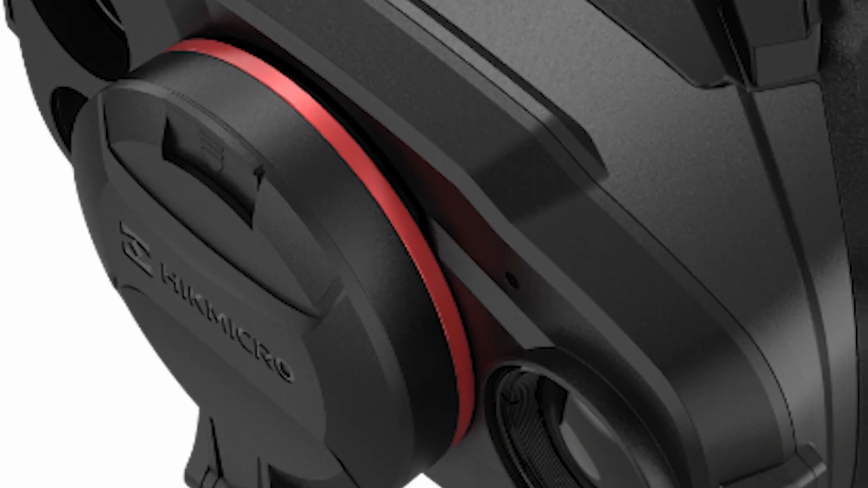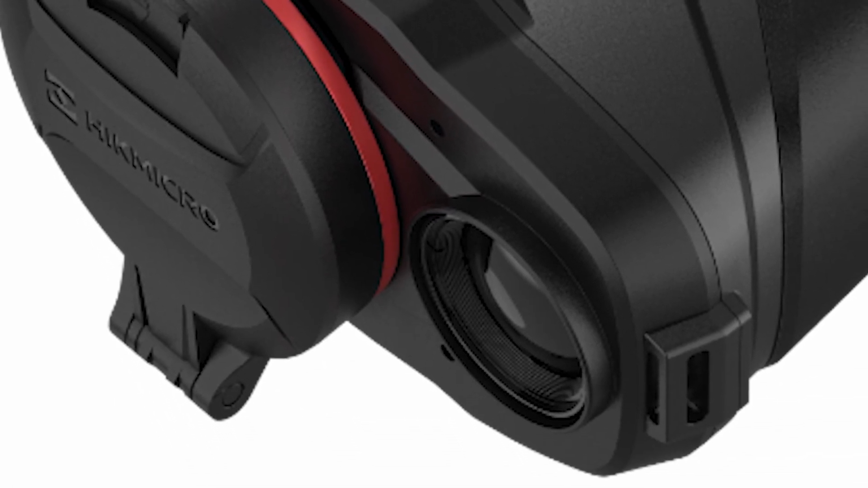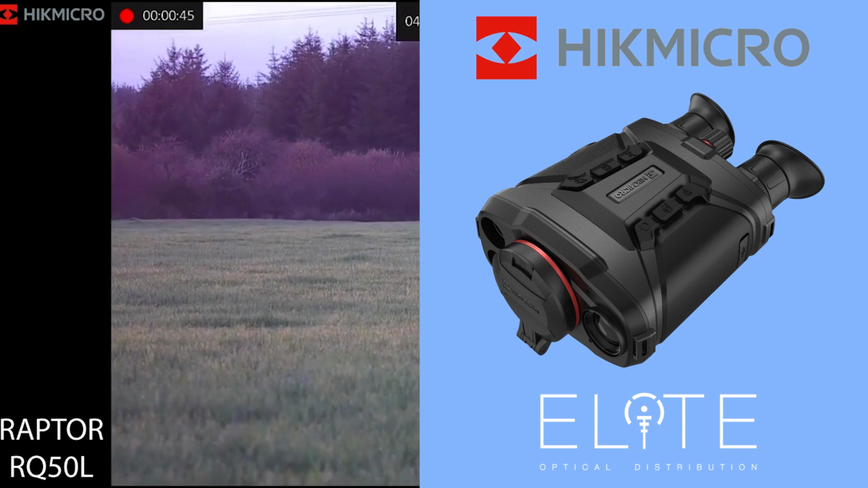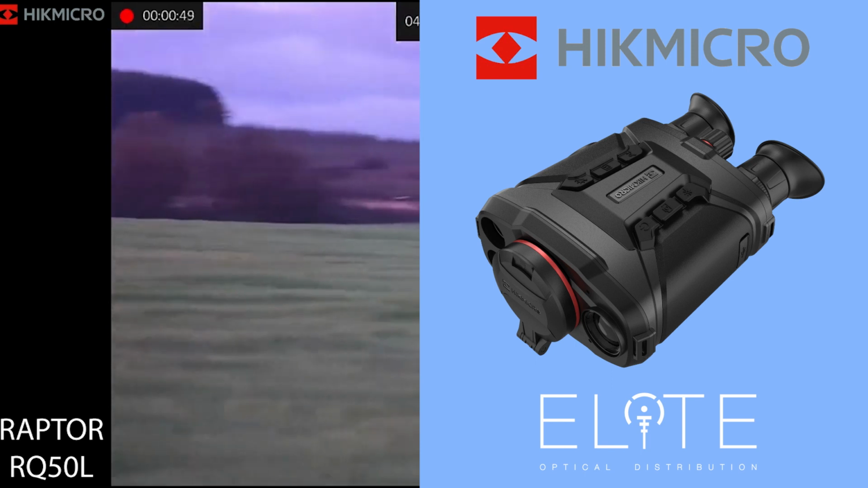Next to that, we've got an optical camera. That's capable of delivering a really high quality, full colour image during the day. It's higher magnification and it's image stabilised, so that's almost replacing the function of a conventional set of optical binoculars.